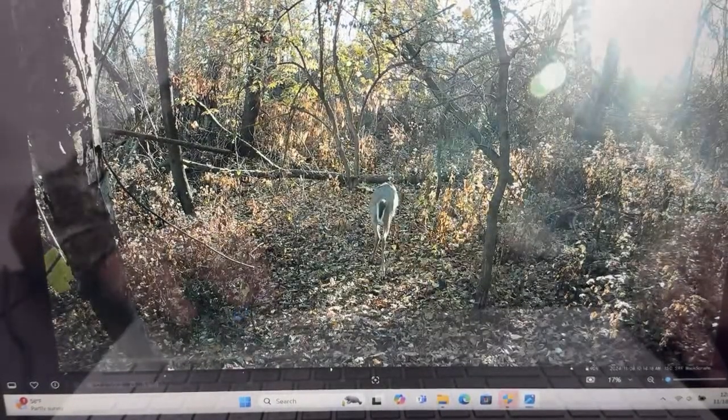I could move it on this tree over here or over there. If you look at my finger, sorry it distorted the camera, but there's a tree here and a tree right there. But I think it's a little bit close to the scrape. I like to be away from the scrape a little bit. But when there's leaves on the trees, that blocks that out.